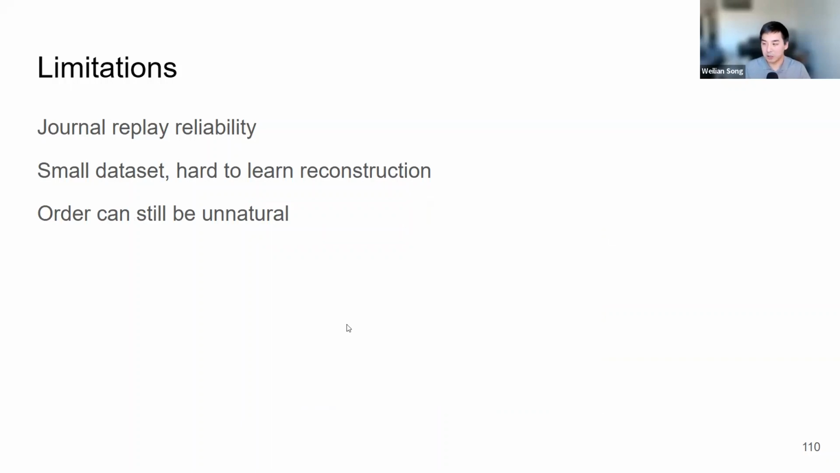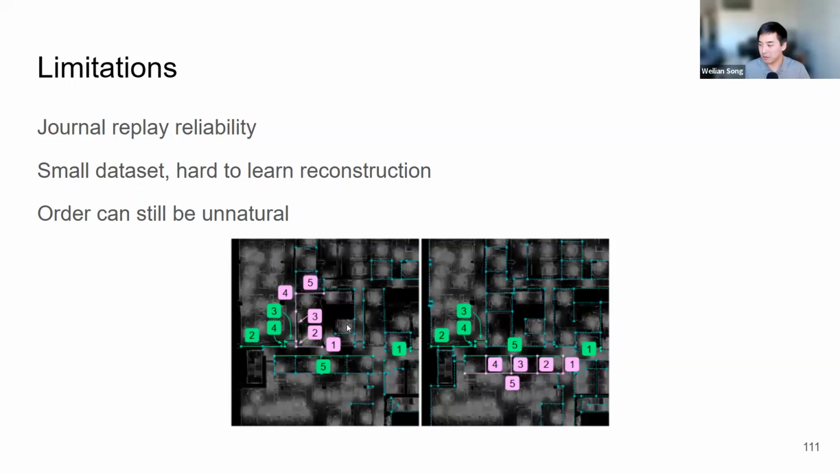And lastly, for ordering, the order can still sometimes be a bit unnatural. We witnessed some examples of this. It kind of depends on whether the architect all of a sudden goes to a different area to model. Sometimes our method has a hard time letting go of the previous area and still recommends in the previous area instead of the new place.